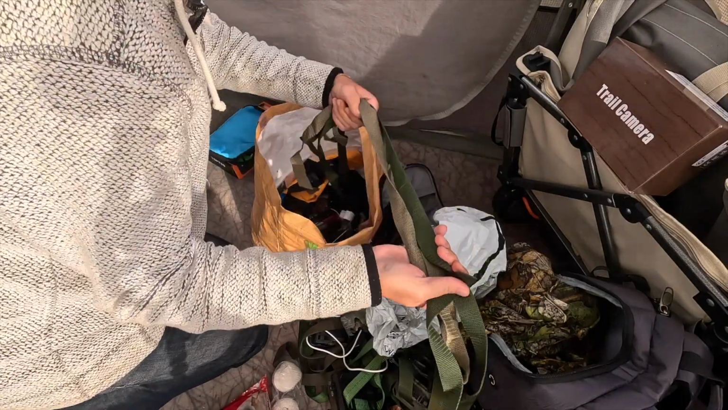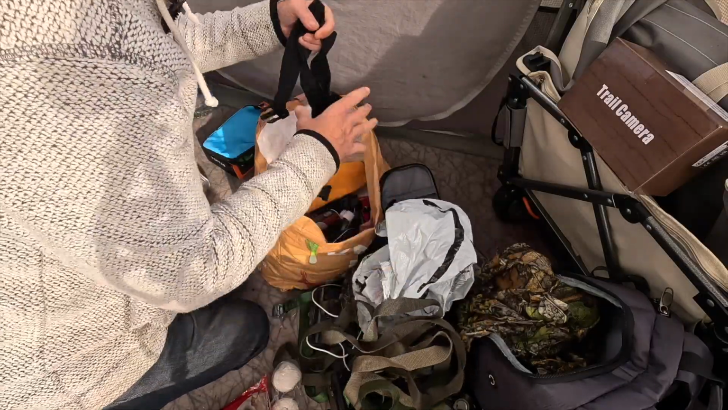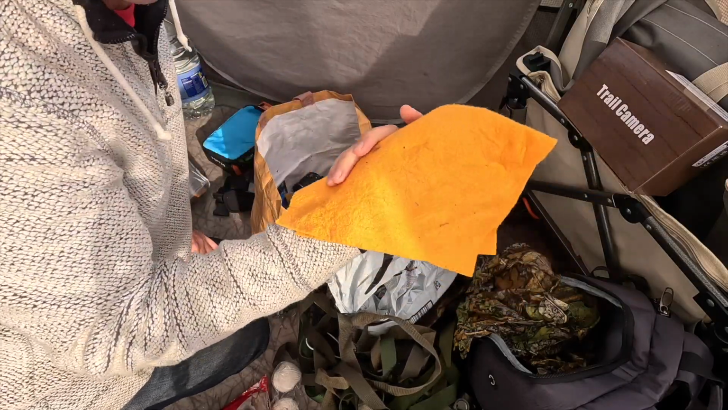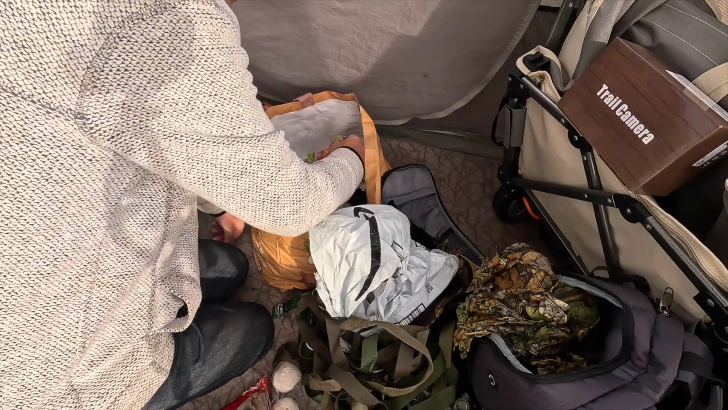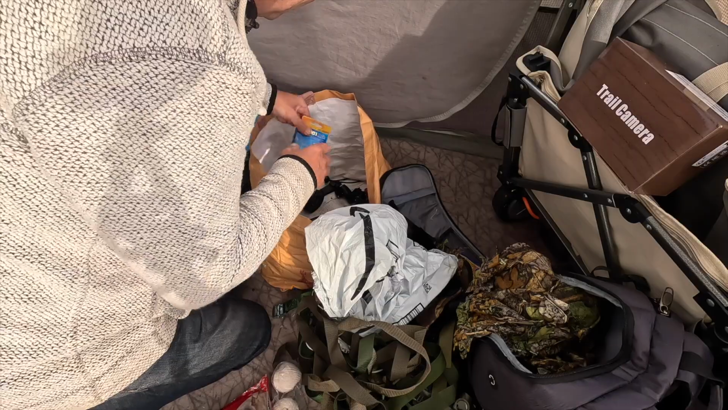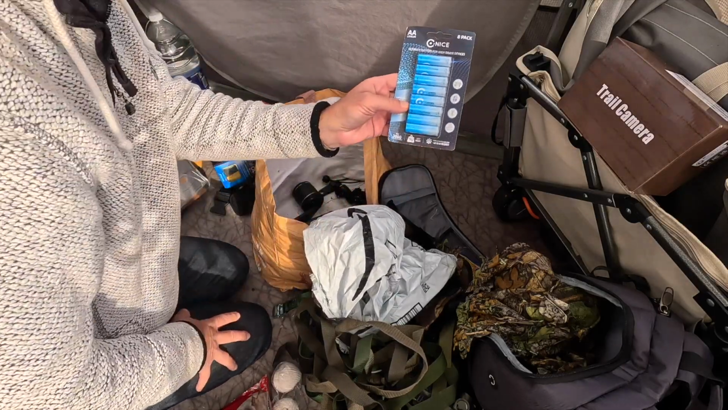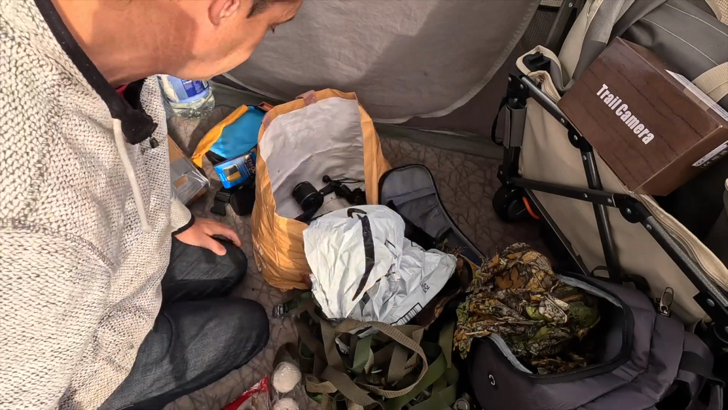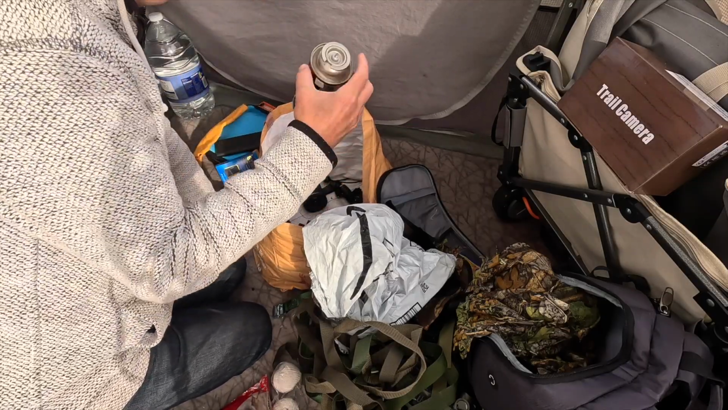I've got loads of random straps, a GoPro chest mount, a chamois leather. What's that doing in here? I've got some Haribos, a spare microphone lead, 4 new batteries. Okay, they're for the security cameras. Tools, gas.